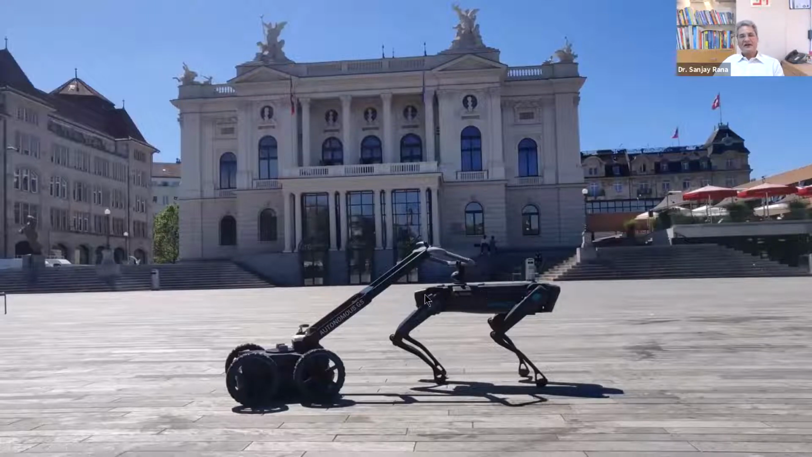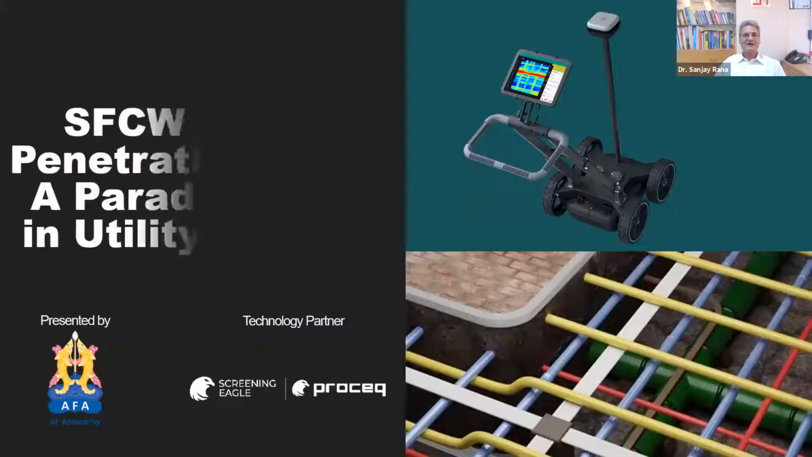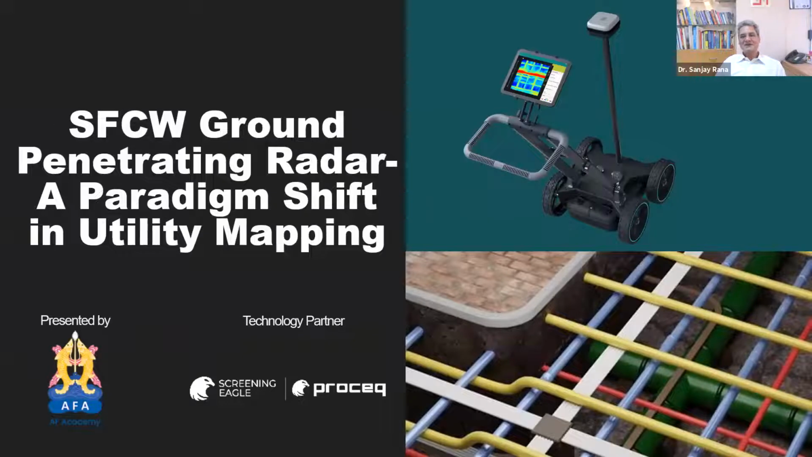Like a beautiful robot taking care of all the GPR work, when we geophysicists, or engineers, can finally relax and just press a few buttons to do it. All right, so this is what I wanted to present today on SFCW GPR for utility mapping.